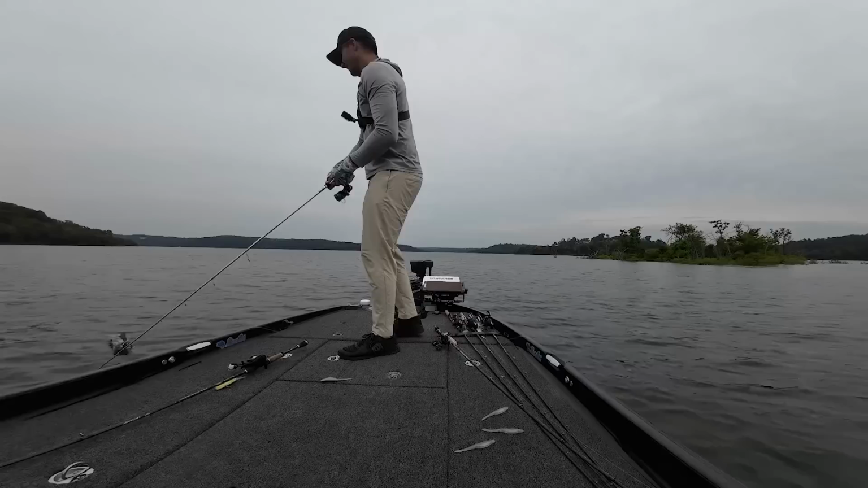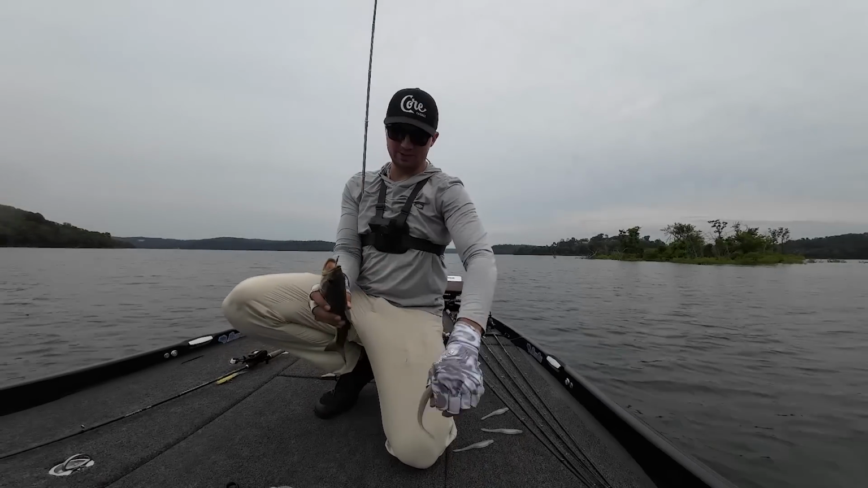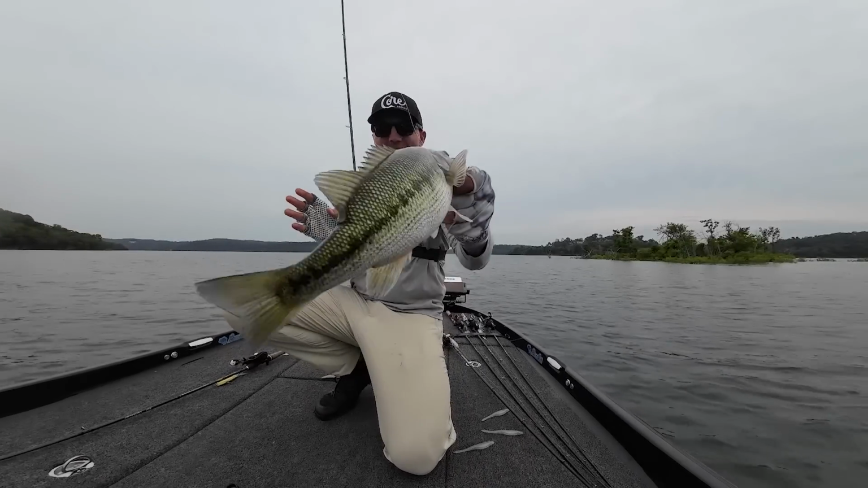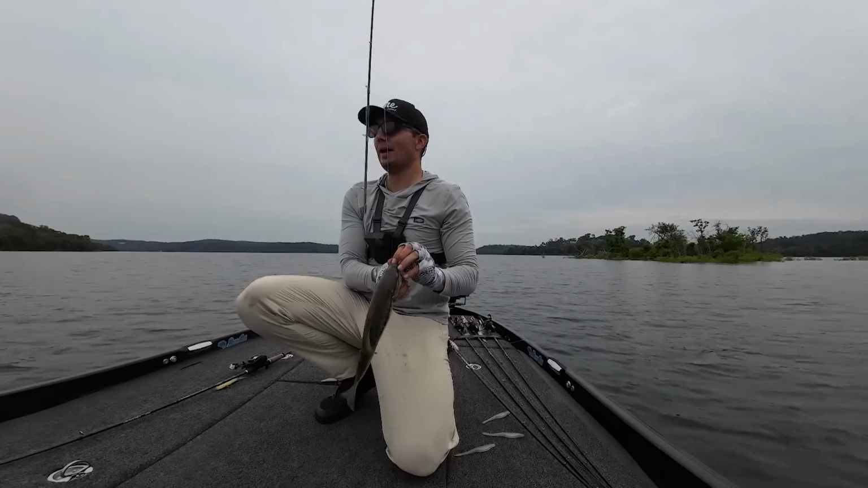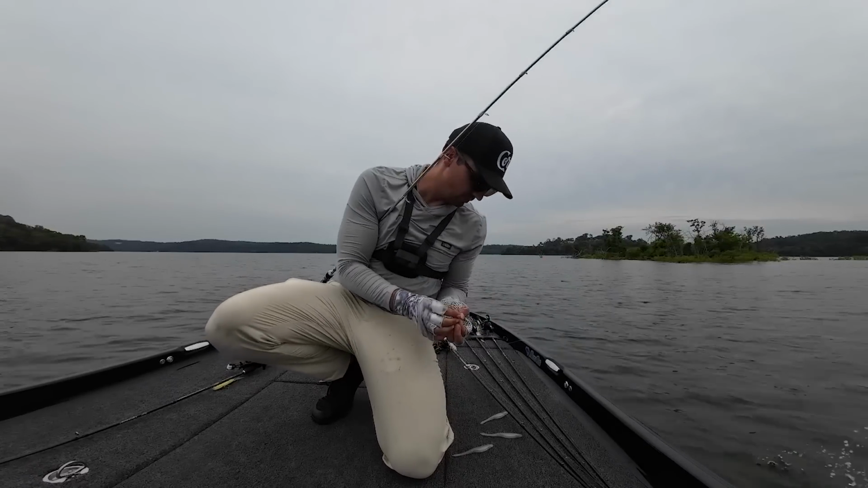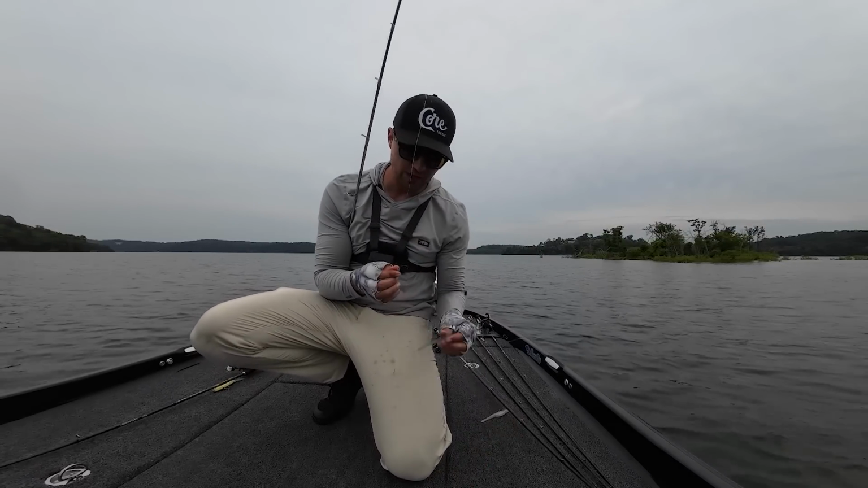Nice one right here. They're busting everywhere here, guys. Scamper Rig is getting them in the boat. That's what I'm talking about. Nice fish right there. Got them on that Scamper Rig. Man, they're blowing up everywhere on this spot, guys. It's unbelievable. I grabbed out a bunch more baits. I've missed a few fish for whatever reason.